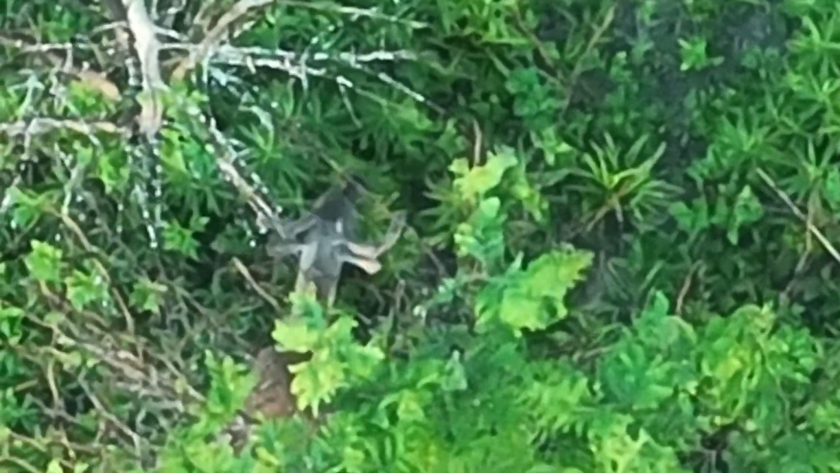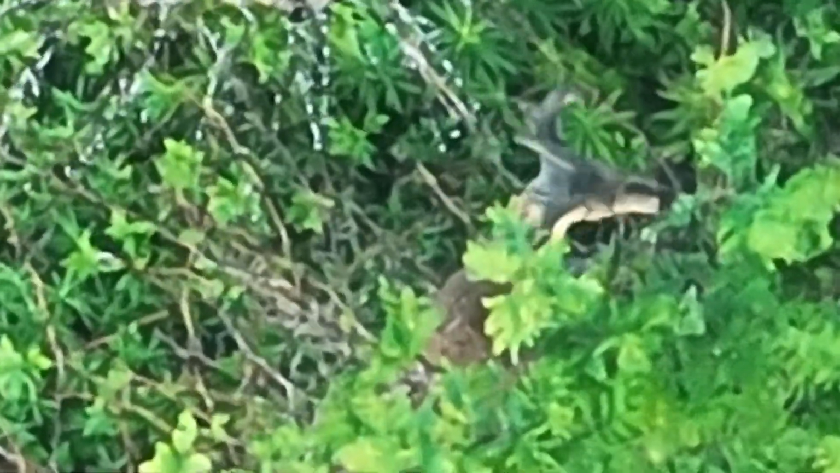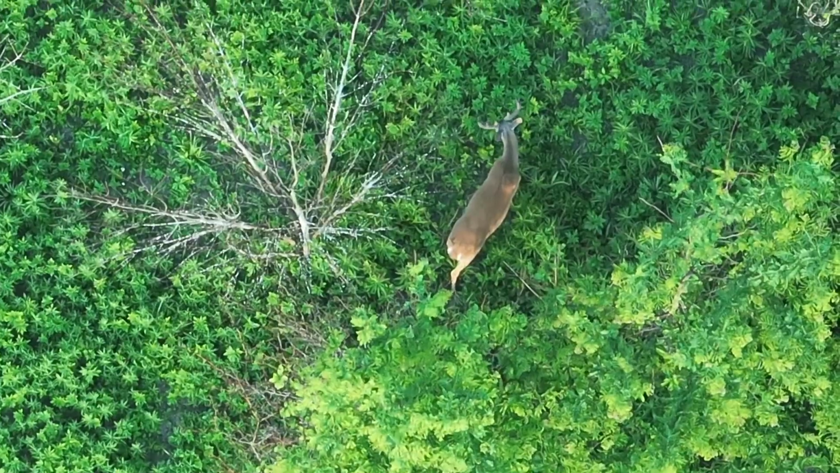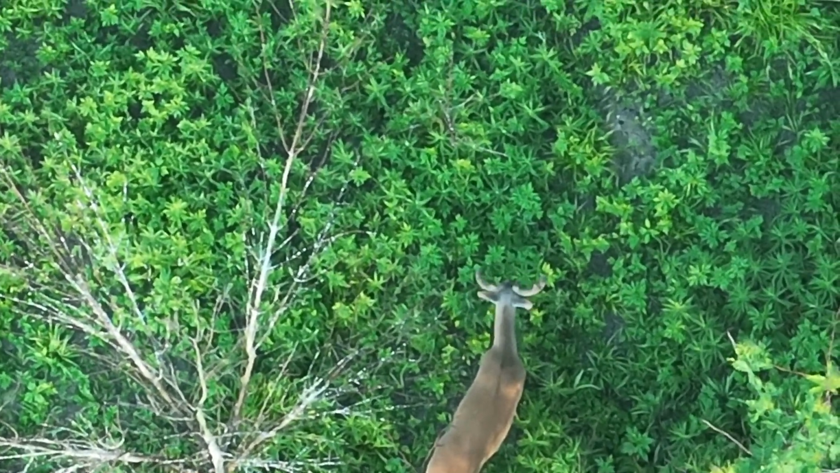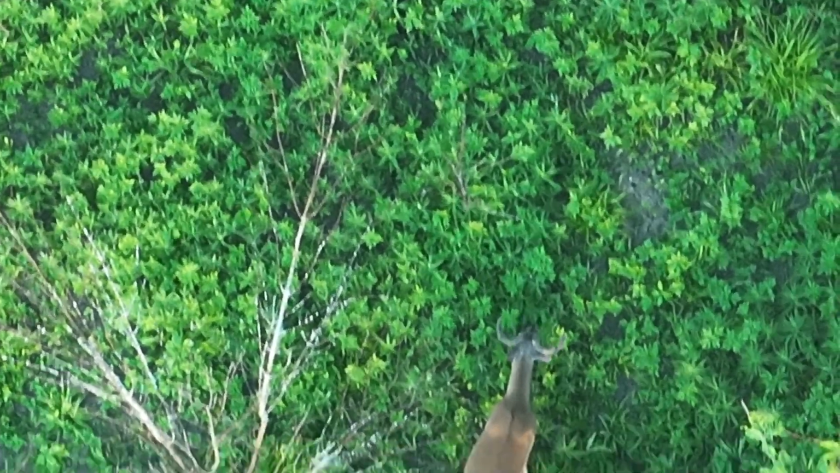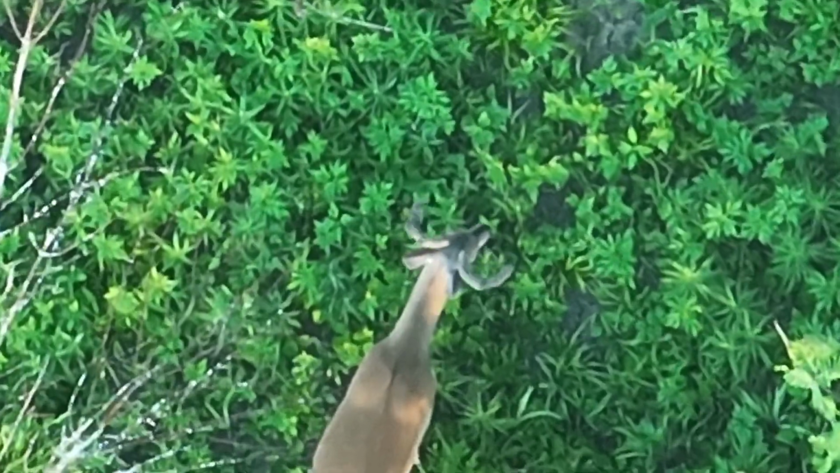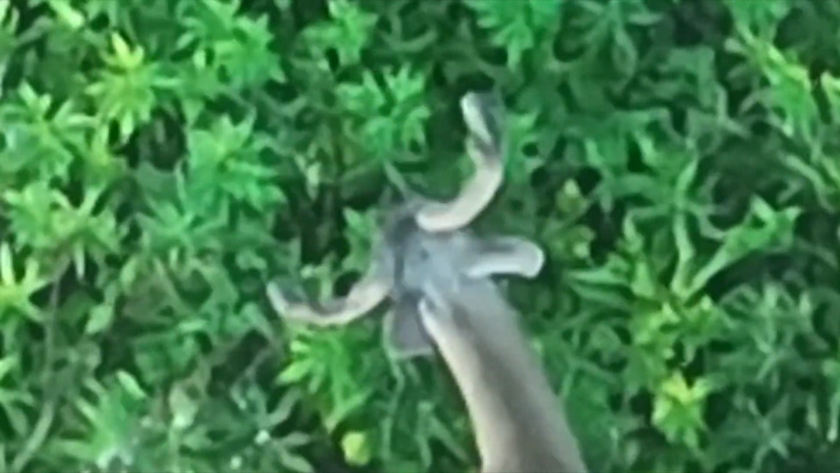Here you can see that larger buck and get a good look at the rack. I think this is going to be a nice deer. So he's already outside the ears. We'll see where this set of antlers goes as the summer progresses. I'll probably be in this area for a little bit more time, and we'll be able to monitor this herd. This looks like a good deer here.